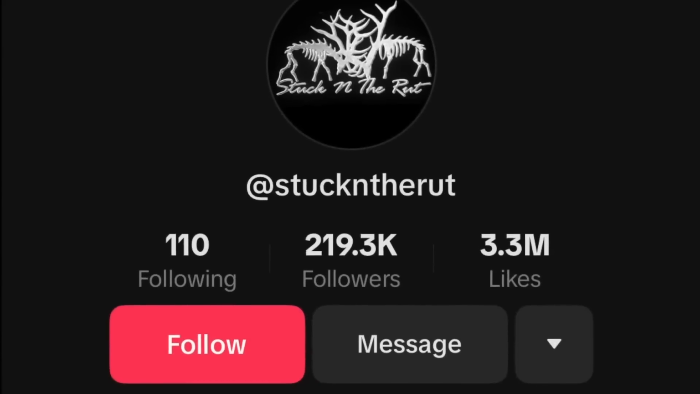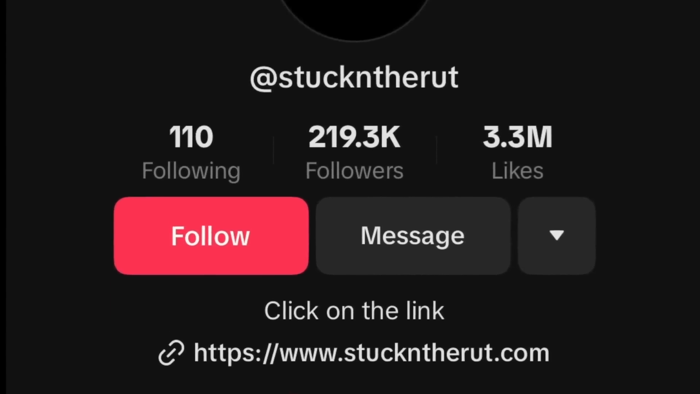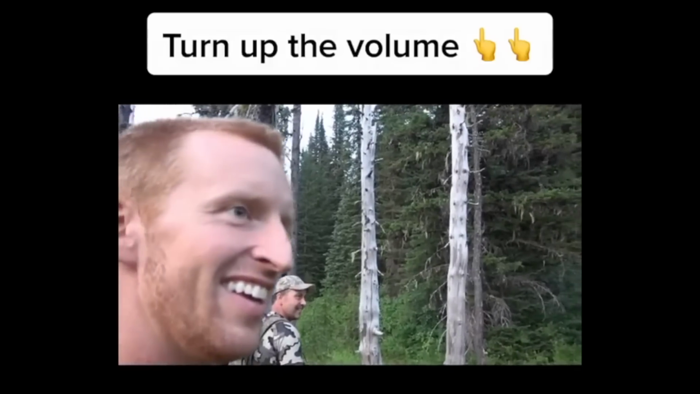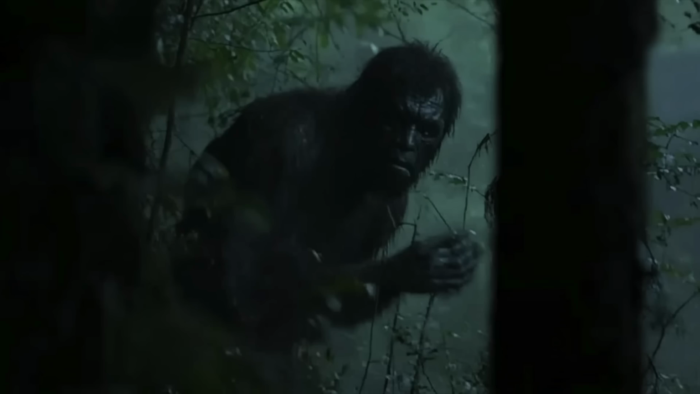A viral TikTok video has the internet buzzing after hunters recorded an unusual howl echoing through the forest. While initial reactions dismissed it as typical wolf behavior, recent sound analysis has revealed something far more intriguing.